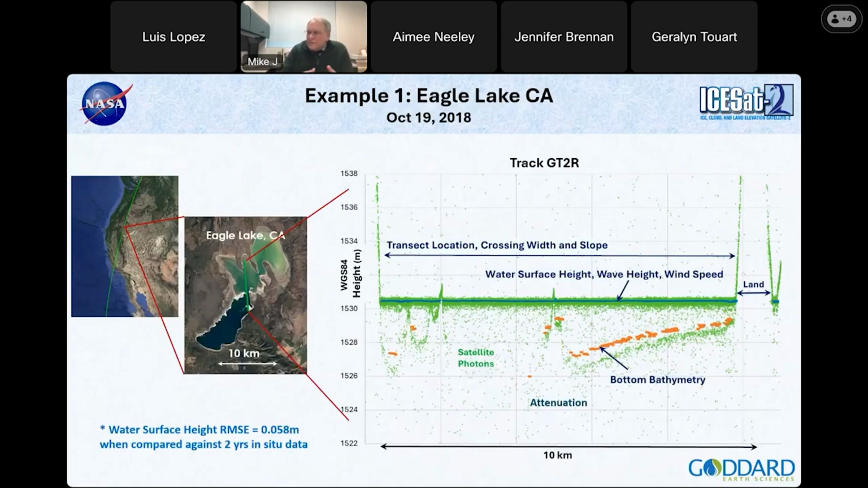Okay, so I've put in a couple examples of how we have used these data. The first example is our classic example, and I apologize that people have seen it before. It's a flight over Eagle Lake, California on October 19th of 2018. You can see here, Eagle Lake is just north of San Francisco. The lake itself is not that big, around 15 kilometers by about 10 kilometers. We flew this transect, and I'm reporting on one strong beam transect of the 6 possible transects that went across that lake.